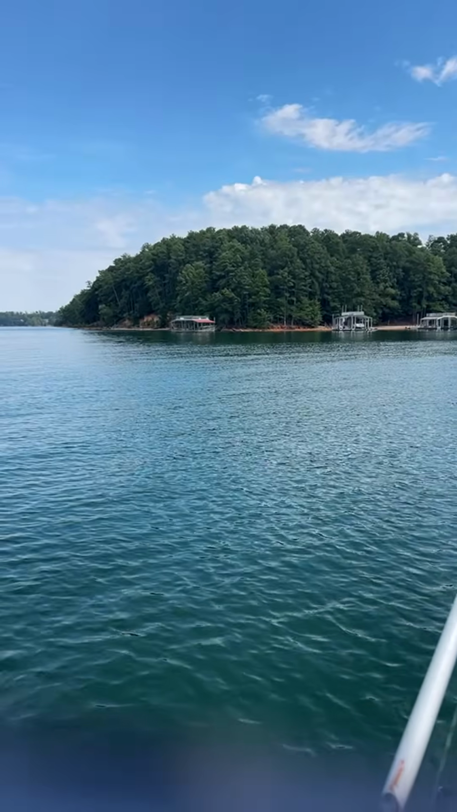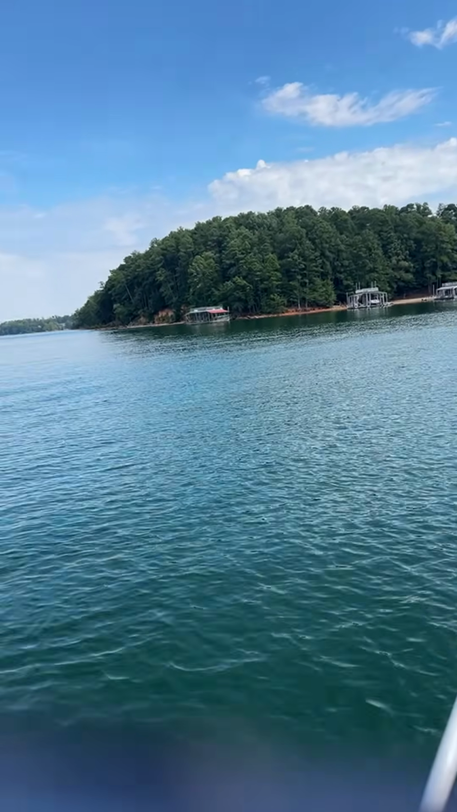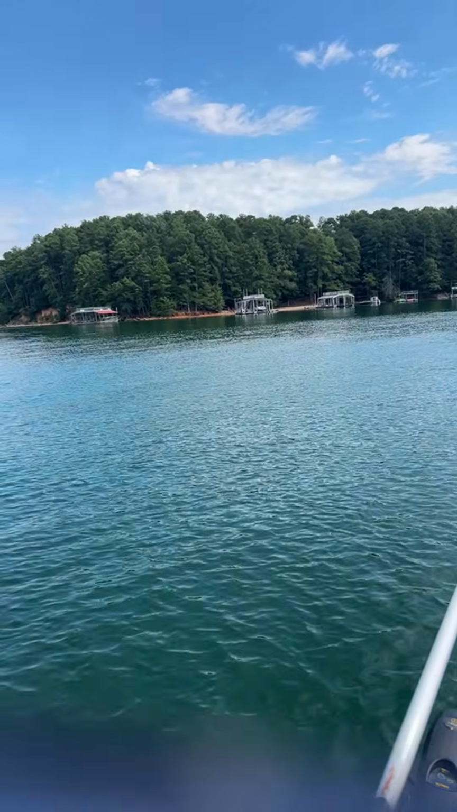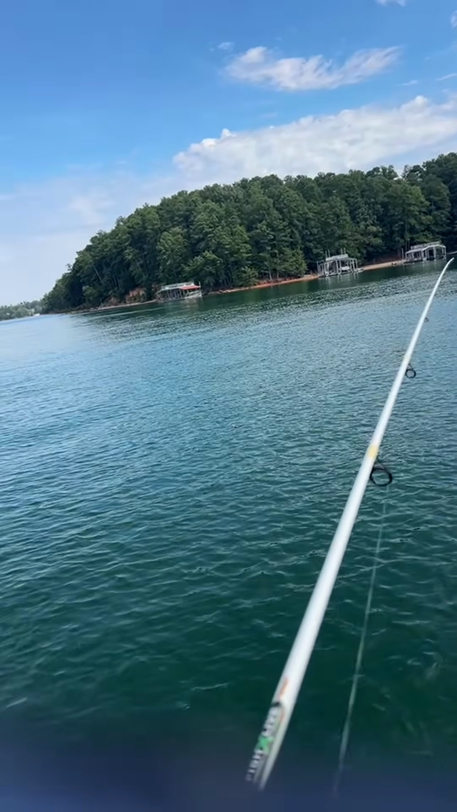I just don't know the technique. I don't have the technique down pat yet, guys, but we'll figure it out. We'll get it. Sitting in about 36 feet of water right now. We have a few fish down there taking a look at it.